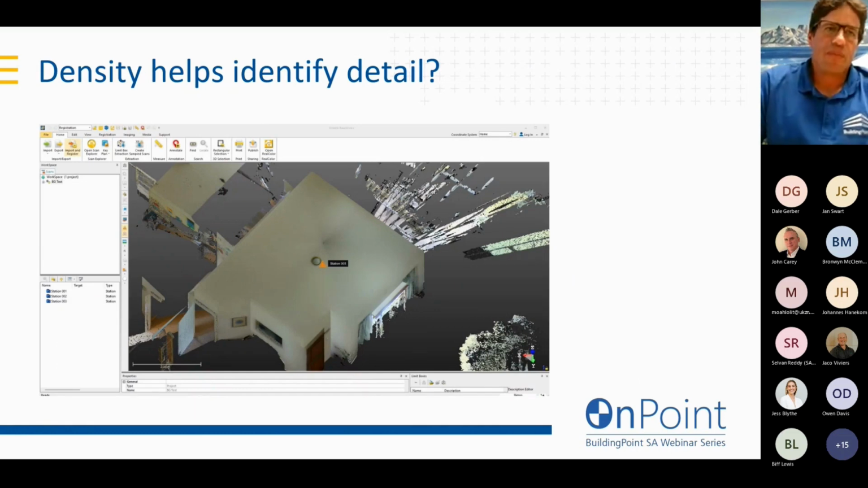The other thing, sometimes people send me files and their projects and they want help with them. I get these very large files, and you ask, why has it been scanned to that density? And the answer is, well, they say the density helps you identify detail, so it needed to be a detailed scan.